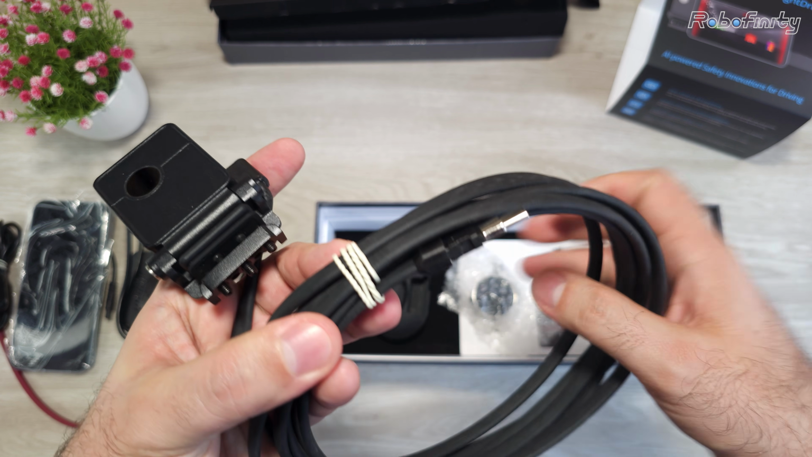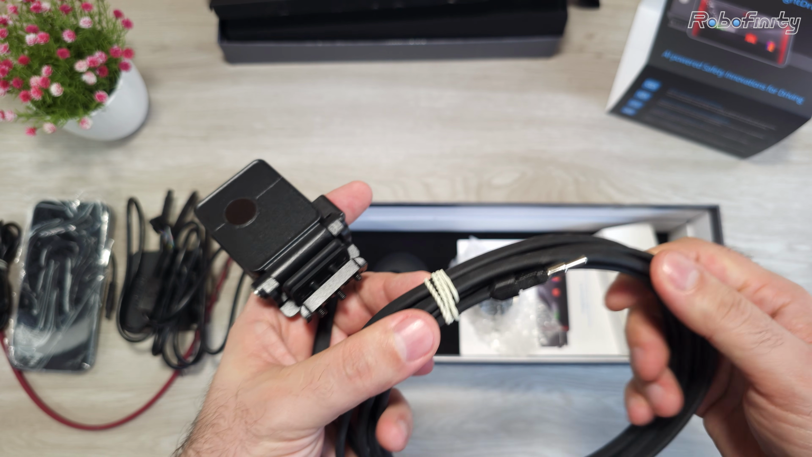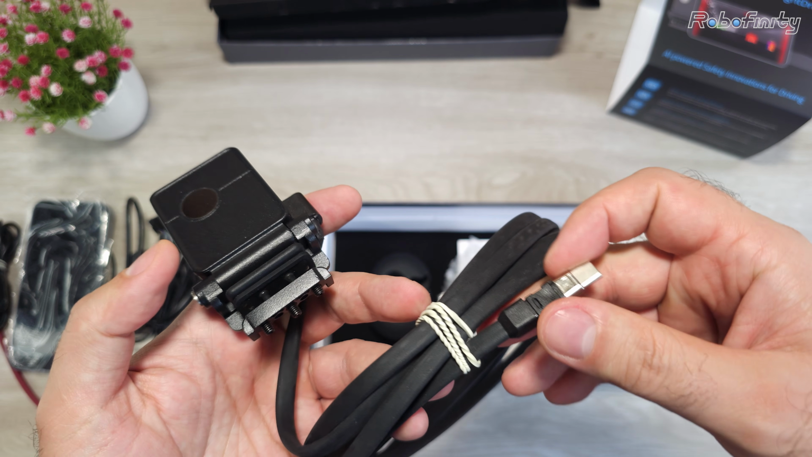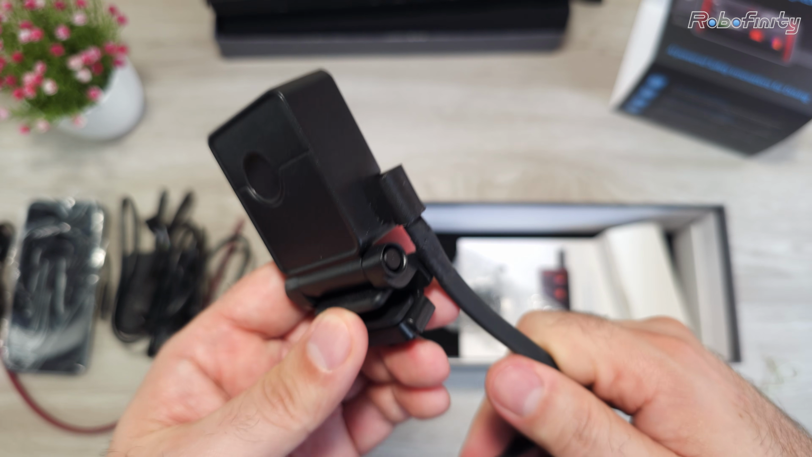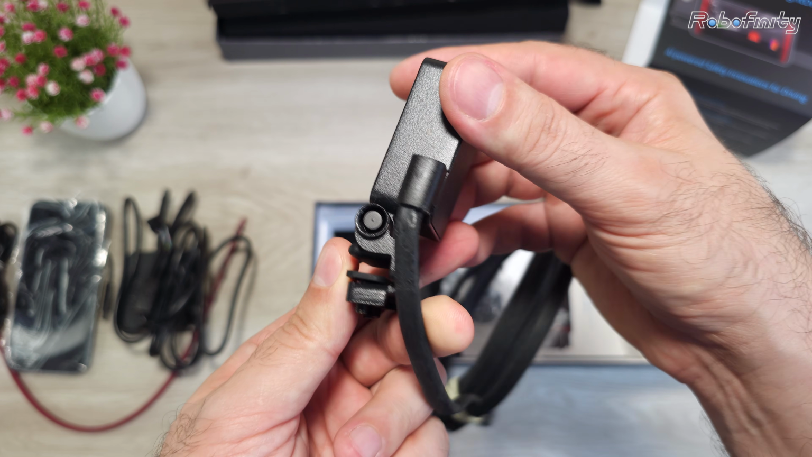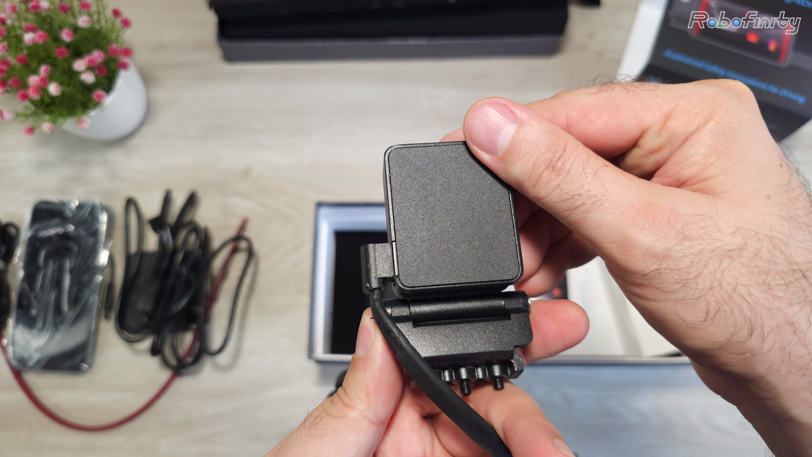The cable length is 3 meters, which is more than enough for any type of installation. And the end is a Type-C that connects to the main computing unit. Its method of installation is also kind of genius. I will be showing that later in a bit. Very strong and stable fitting method.